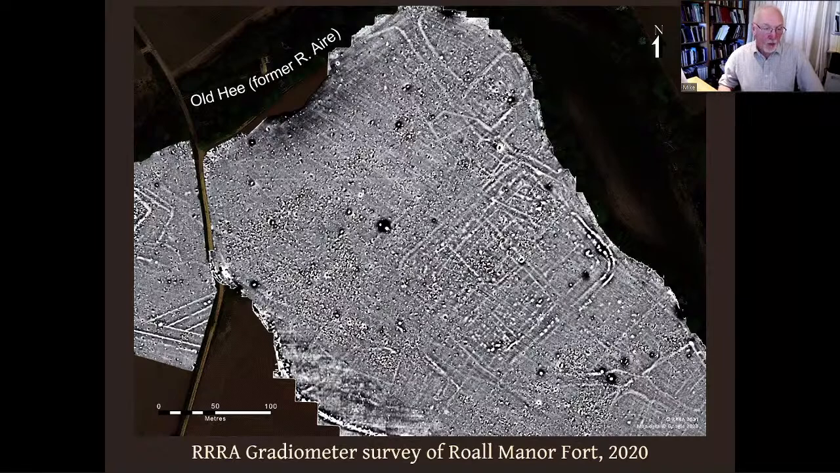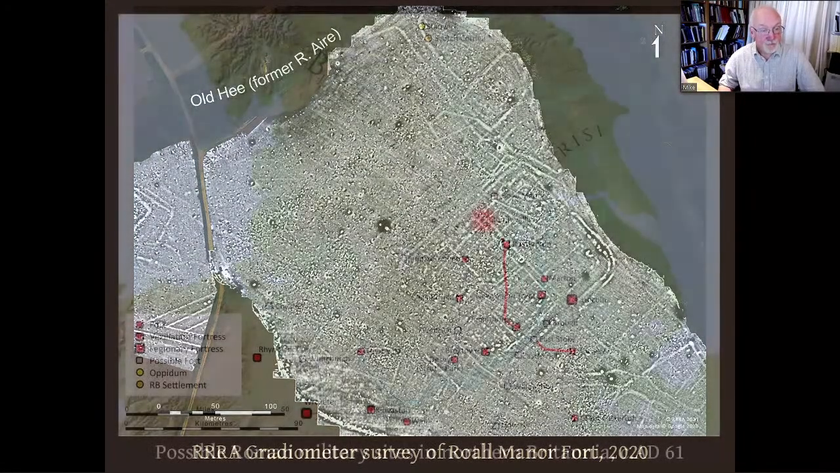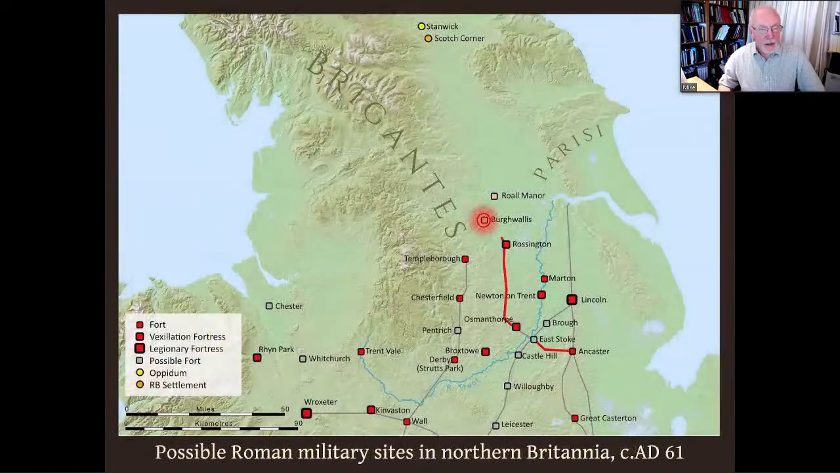Okay, the result of that is if we can rule out a Flavian date, we simply don't know the date that this fort was established here. We cannot rule out an early 60s date, neither can we actually rule out one from the mid 50s. But as was established, we know for certain that no built road ever went past Rossington Manor. There's not a scrap of evidence for it, at least.